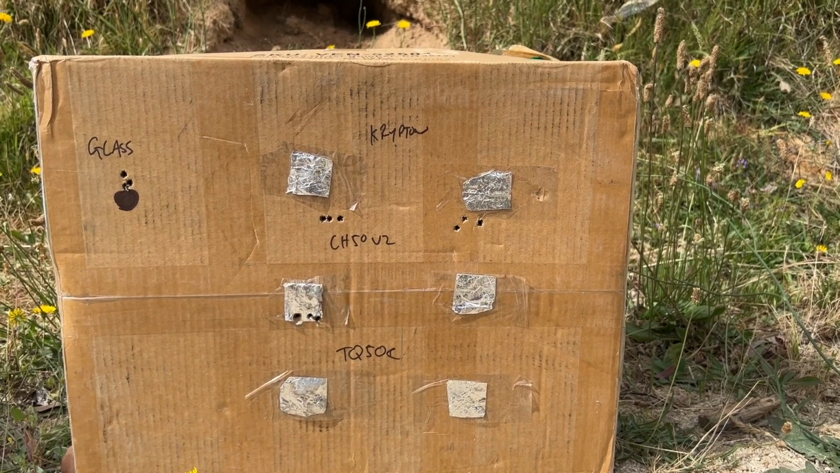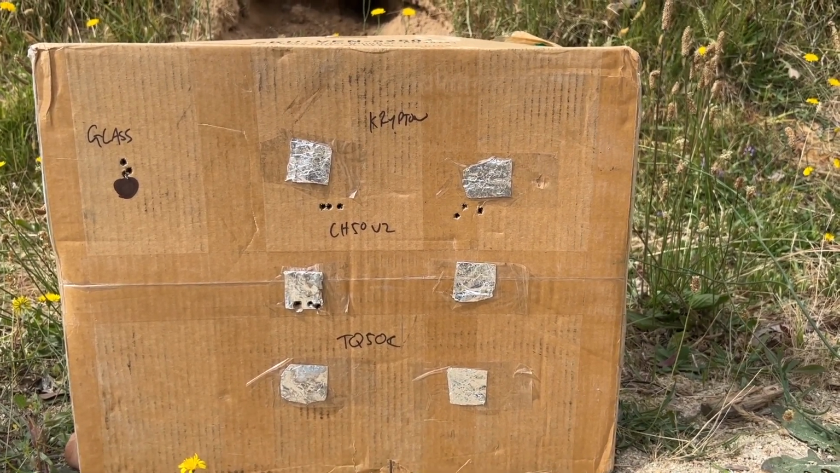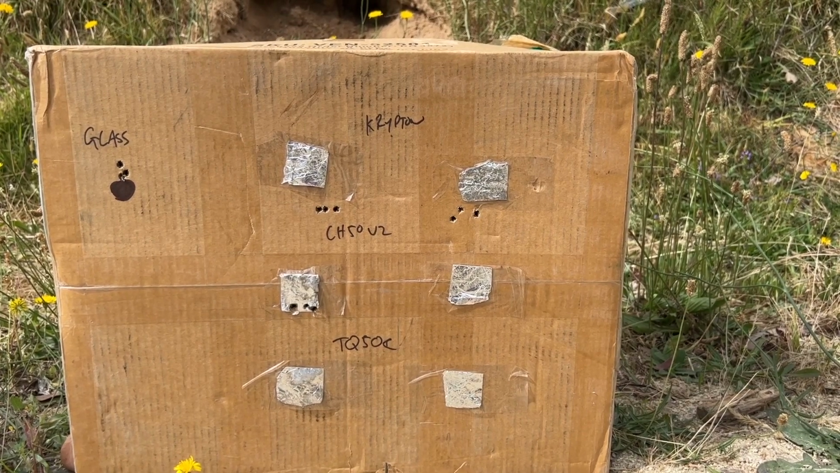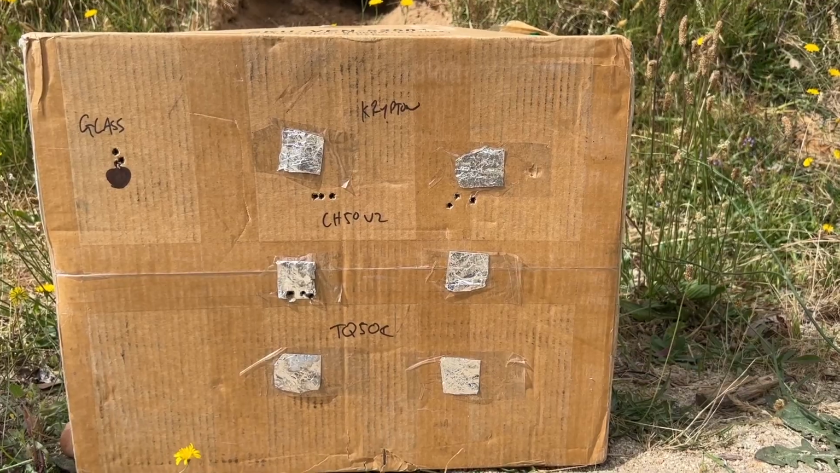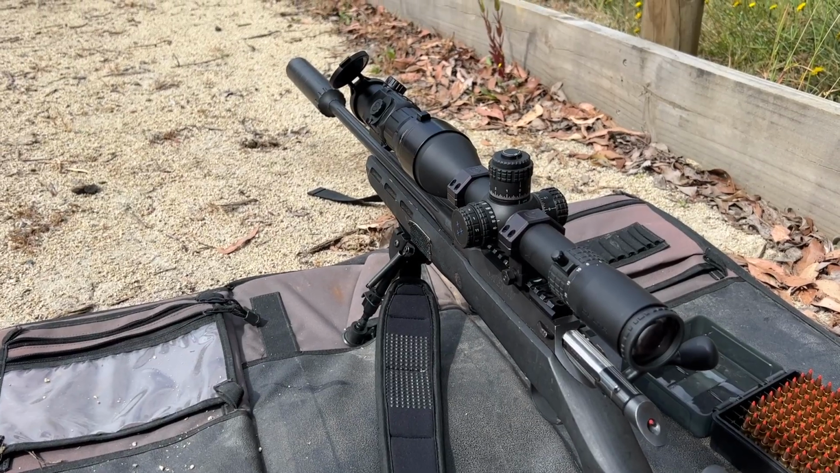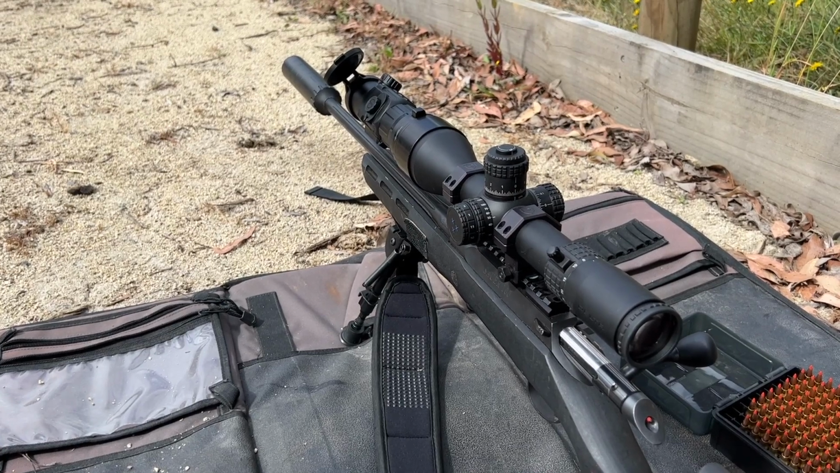All right, well, as you can see, the CH50 V2, it's also shooting a little bit lower, but it's a bit more centered, which is pretty good. We're going to rotate it and see what happens. All right, so as you can see, I've now rotated the CH50 V2. Now we'll shoot it and see how it performs.